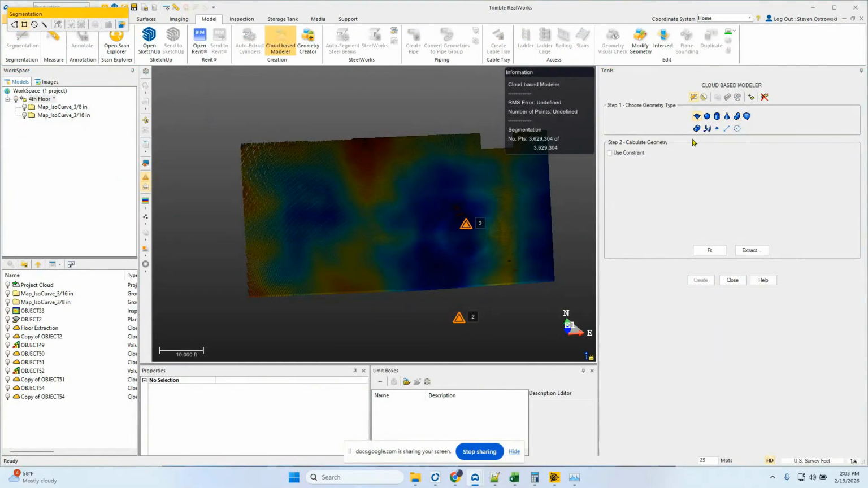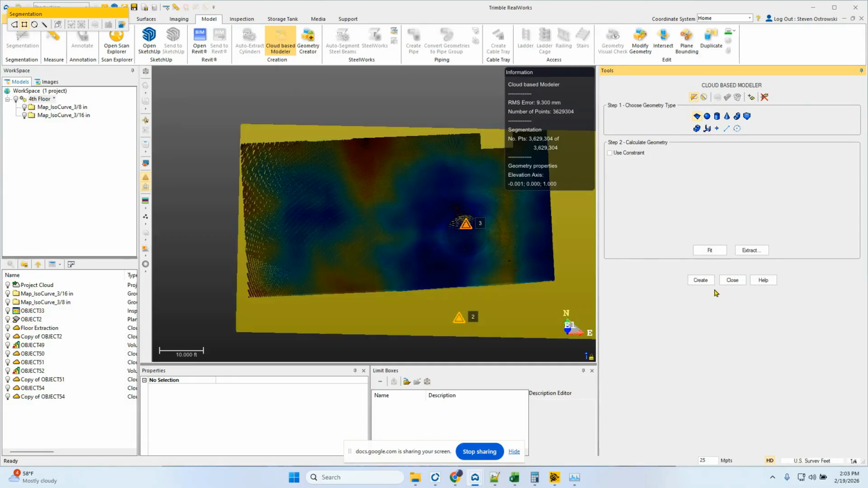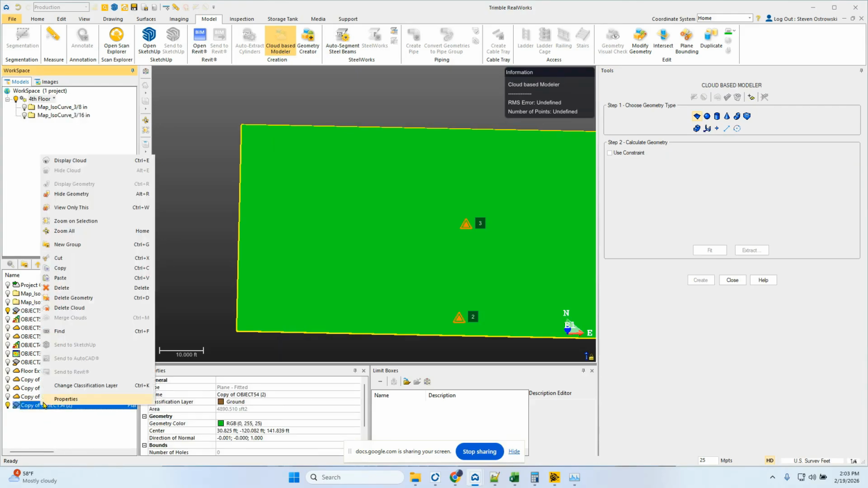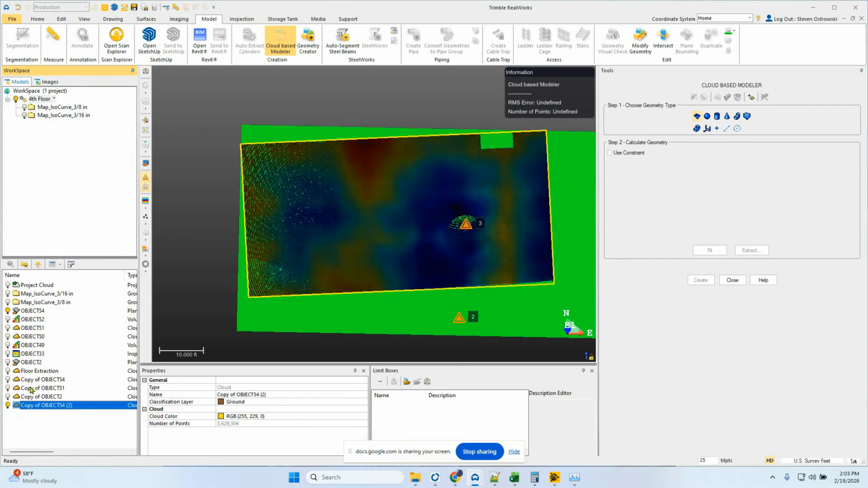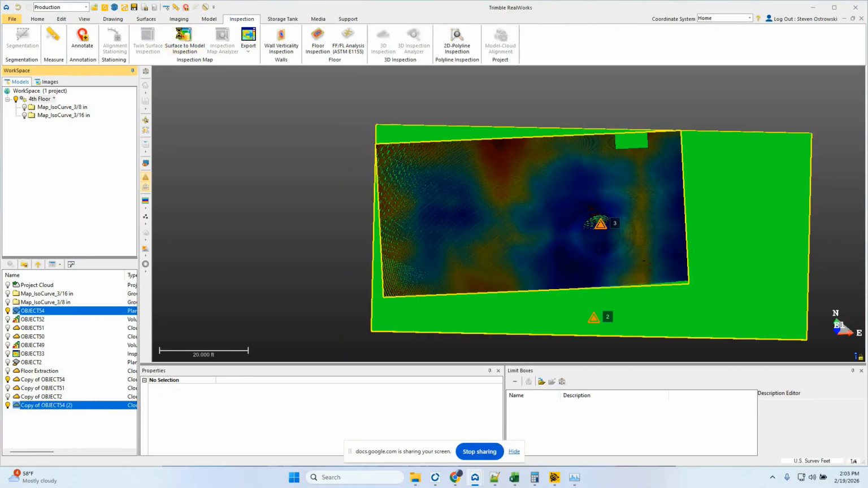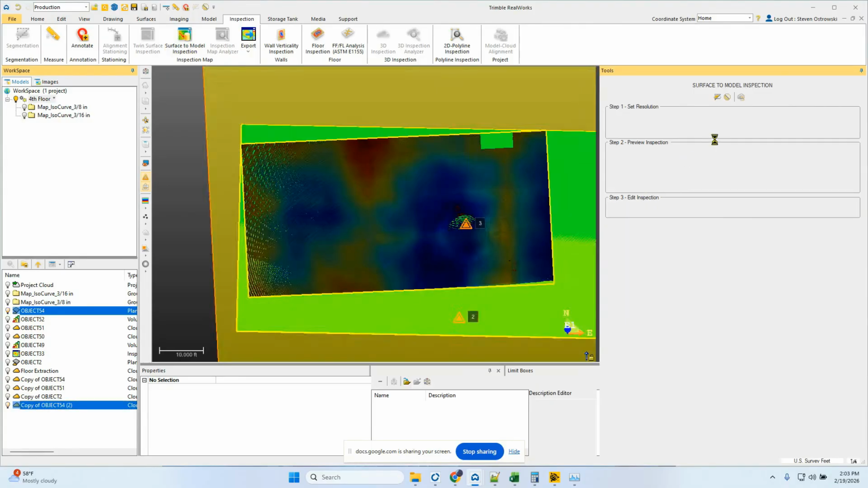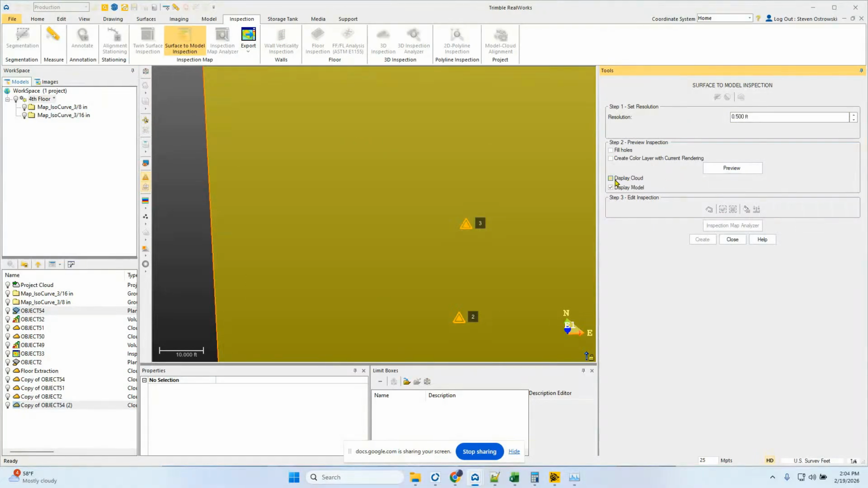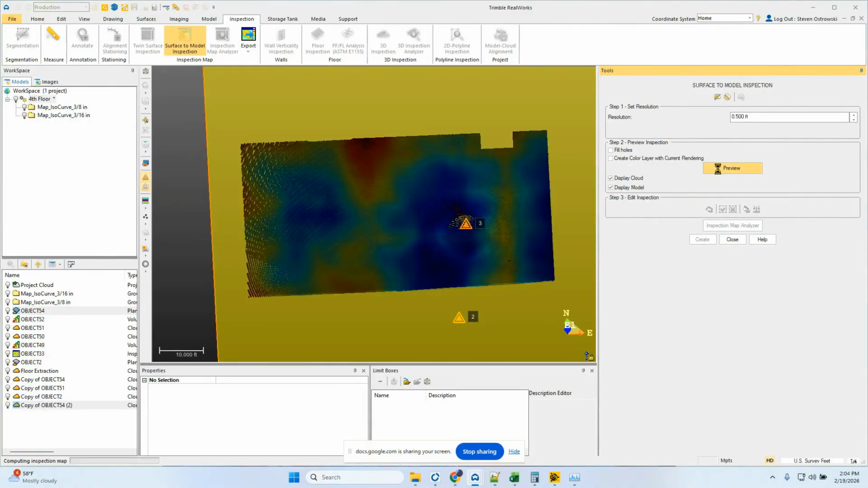And what this will do is fit a plane to that, essentially the best fitting of that plane. And we'll actually copy that, delete the geometry here. And what we did was we created a plane. We now have a plane and the same scan data. We can do a surface to model inspection, and we'll do a 0.5 resolution, display cloud, and we'll preview that.